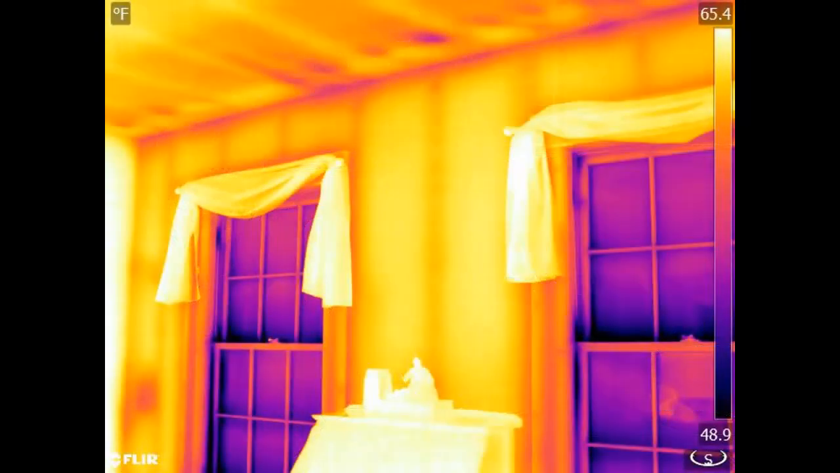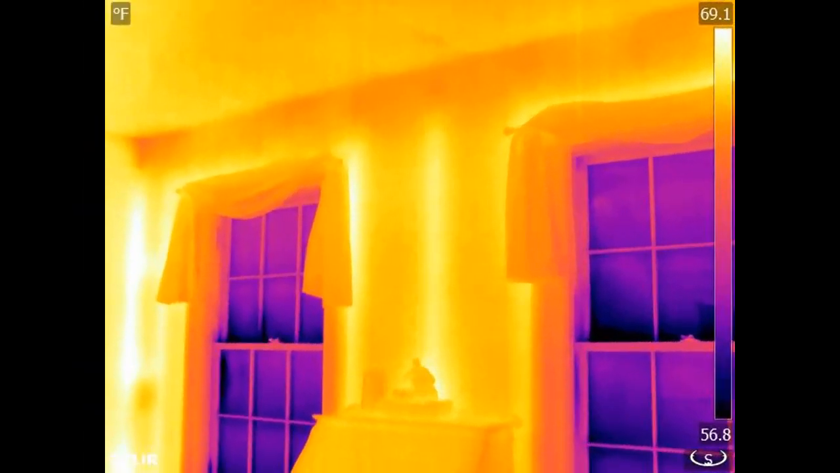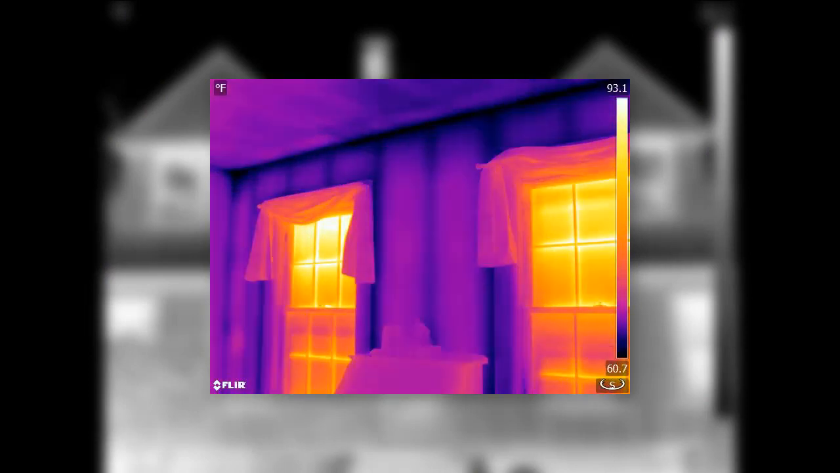Solar loading encountered during a building inspection can make things very difficult for thermographers who are trying to evaluate thermal performance. What you might interpret to be an insulated wall at one point of the day looks completely uninsulated at another, and it's all because of the sun. Don't believe me? Well, check out this sequence of thermal images taken of a south-facing wall inside a single-family home